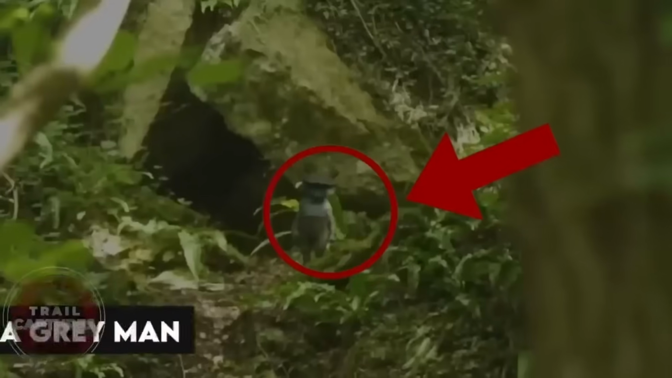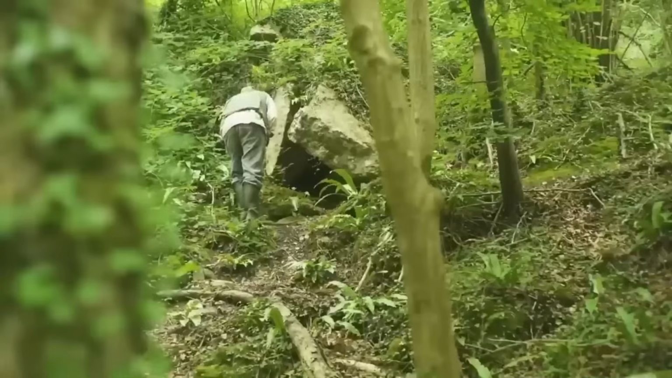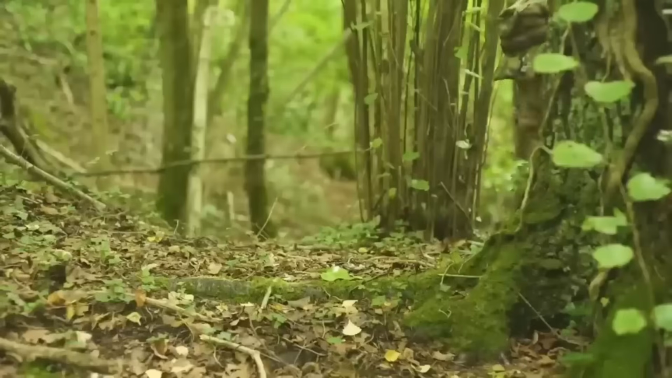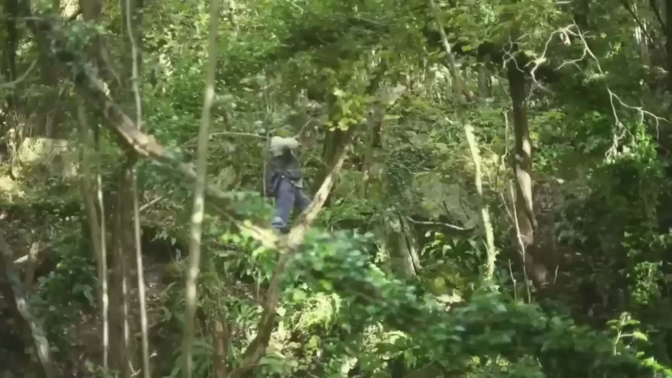A gray man. There was a place where locals kept seeing strange things and weird creatures in the woods, but no one believed them until they hid themselves there with cameras and recorded this little gray man going about his usual life in the woods.